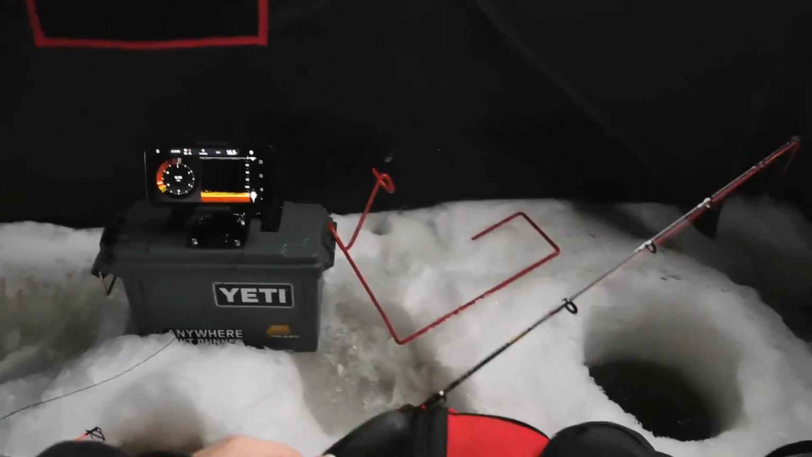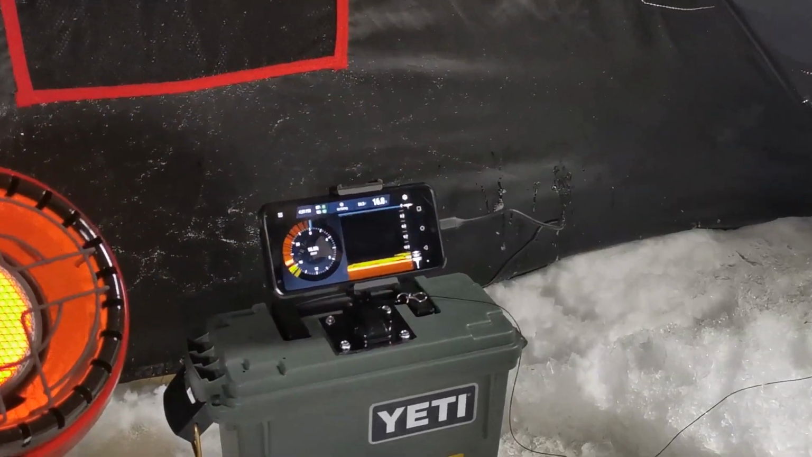I mean, not the biggest one of the trip, but still fun. Alright, it's prime time now. Lots of marks. Sun is going down. It's getting a little dark out there. There, I got two fish now. One on top and one below.